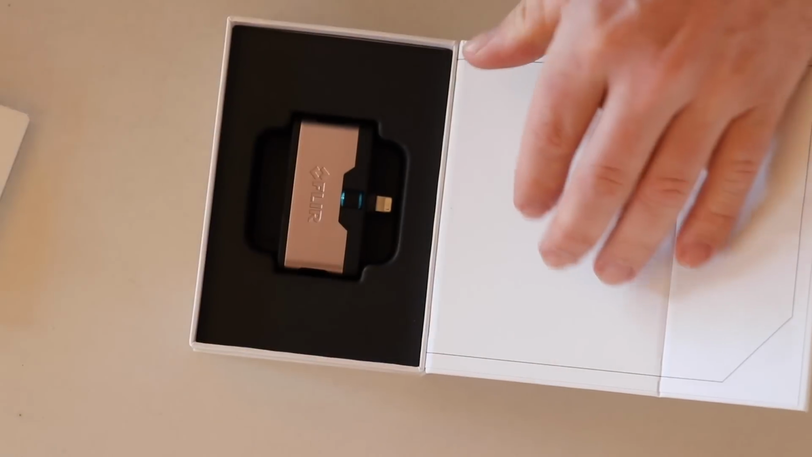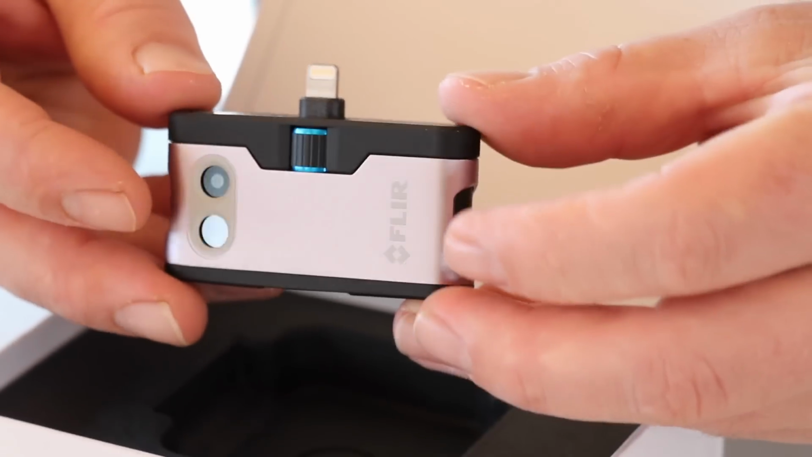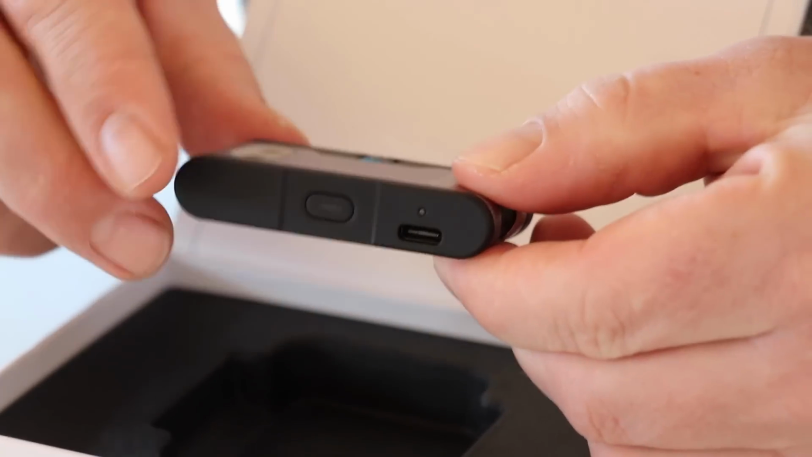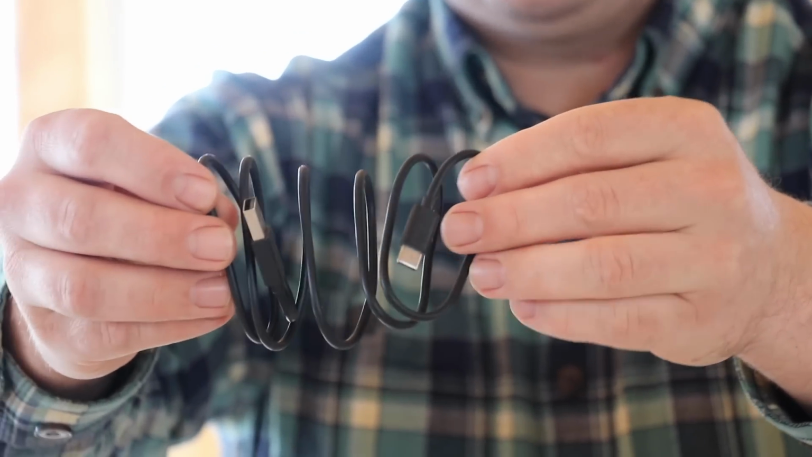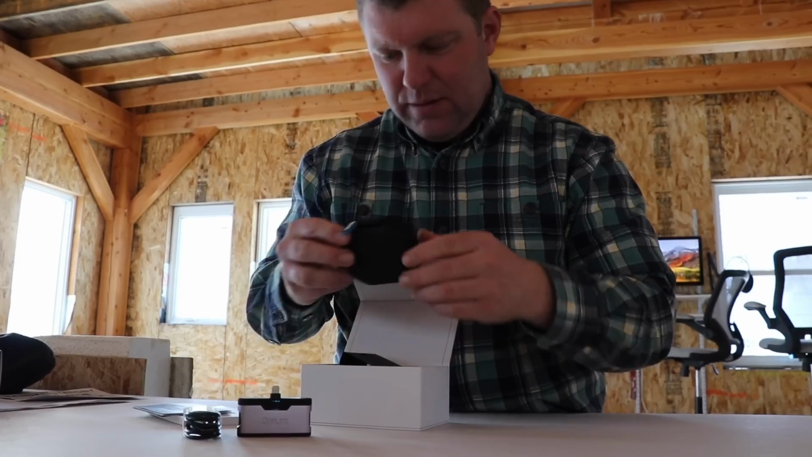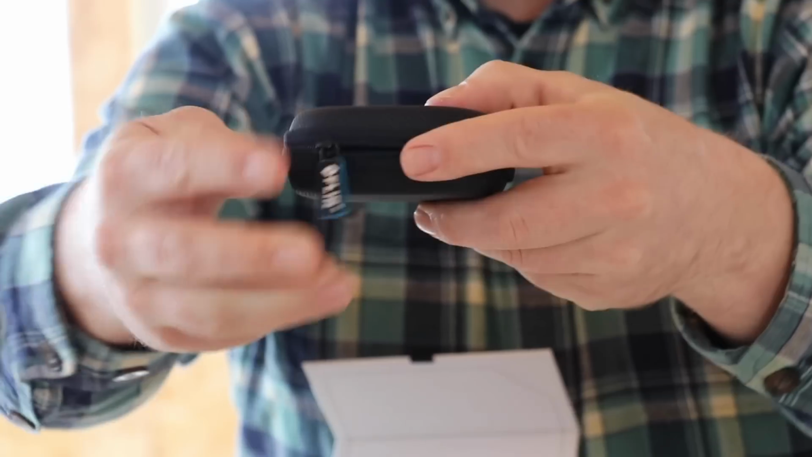Quick start guide, fun. Ooh, nice. So small. Jesse, not the right phraseology. Dainty, quaint. Good things come in small packages. Fun-sized. Wow, can't believe that this is a thermal imaging camera. Wow. So it looks like there's a cord included, fairly long, maybe a 3-foot cord, and it's USB-C. And a fun-sized carrying case for the little camera device.